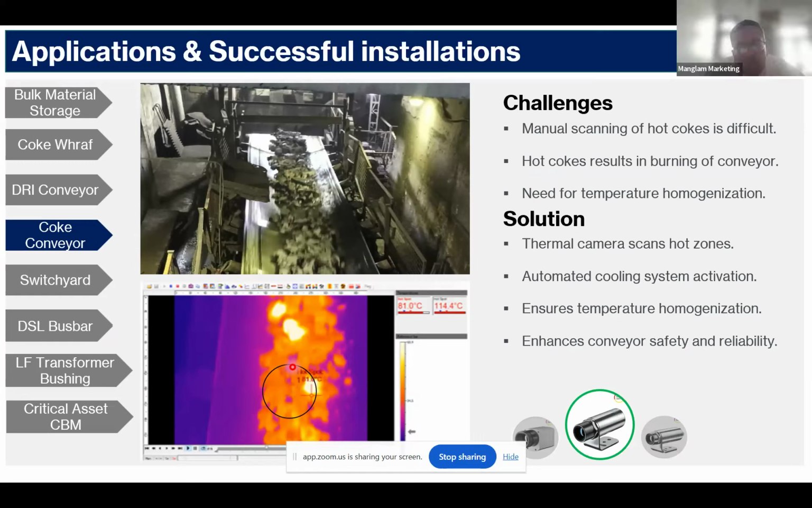The fire system you are talking about, where water spray comes out, is not what this system is. This is a detection and alarm system. It is done for critical areas, critical zones, or we scan a large area and figure out if the temperature is shooting up.